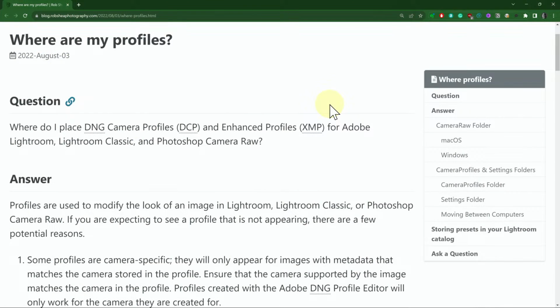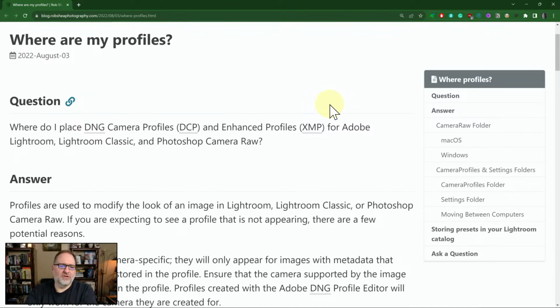Let's talk about what you can do to deal with moving between computers. This could be moving between computers or moving to a new computer, for example. So let's pull up an article I'm going to point you to, and I'll put a link to this article in the comments as well. Let me pull it up here. This is Where Are My Profiles? Which I think really covers a lot of bases and is really helpful.